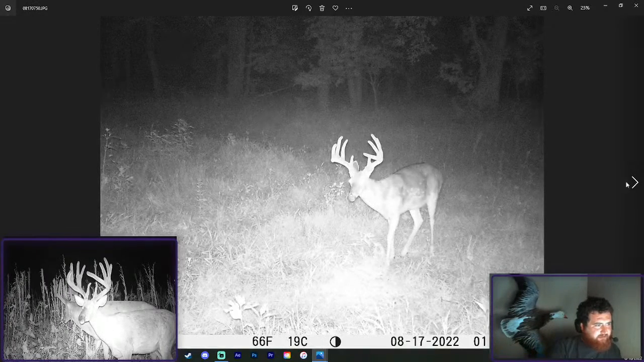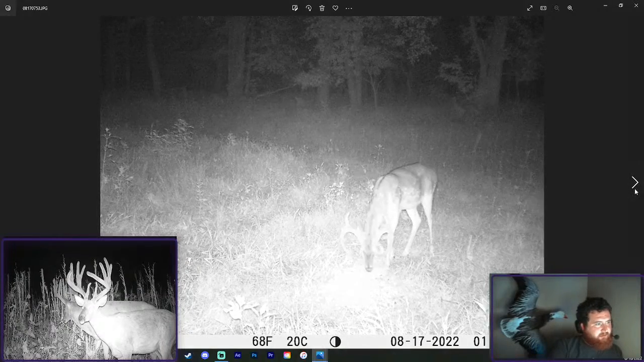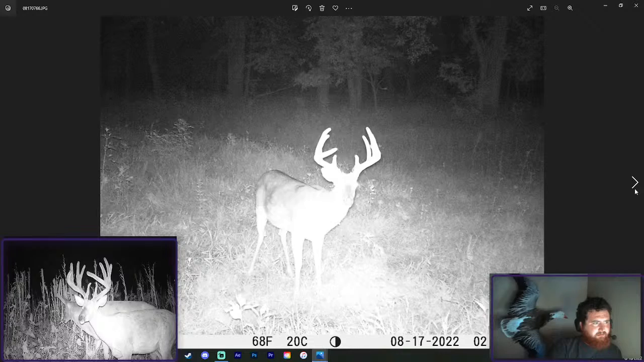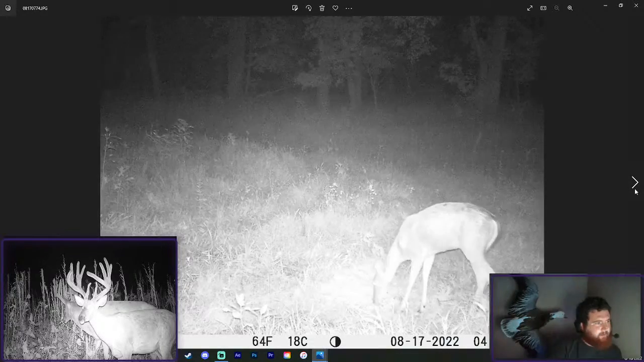So this was the original one. This was the original buck that we saw. It's a perfect 10. His points kind of crown in. Small brows. So there's been at least 3 different good sized 10 points. That looks like judgment. Okay.